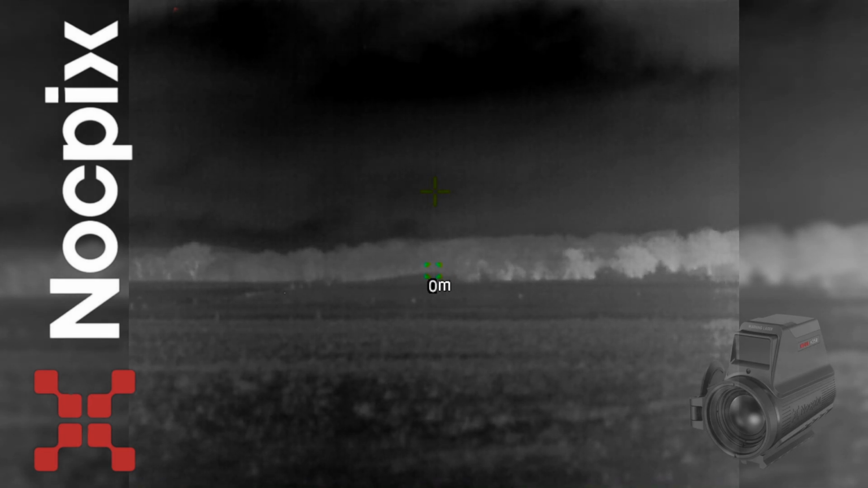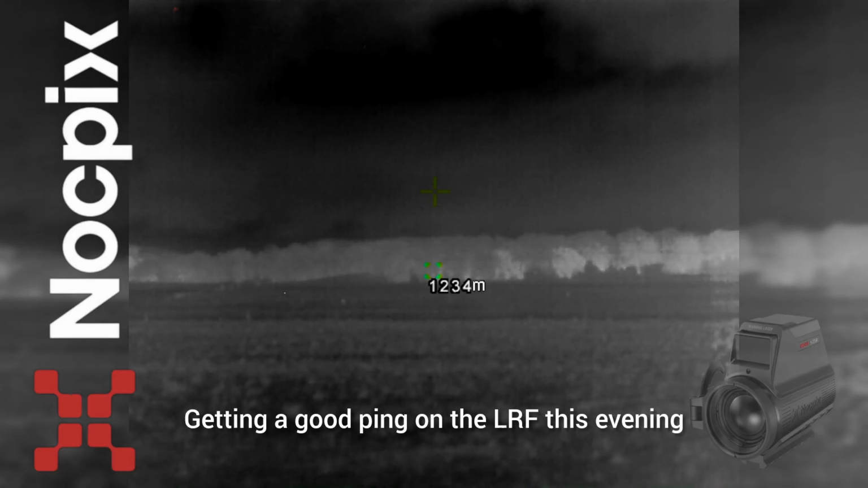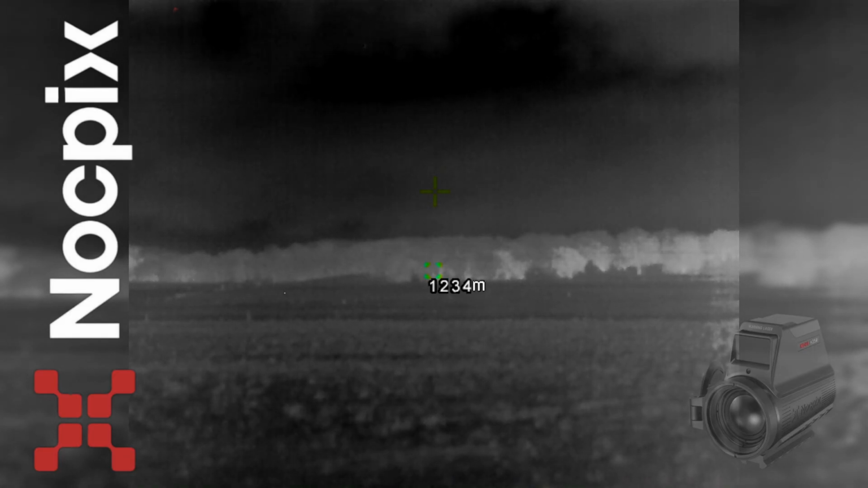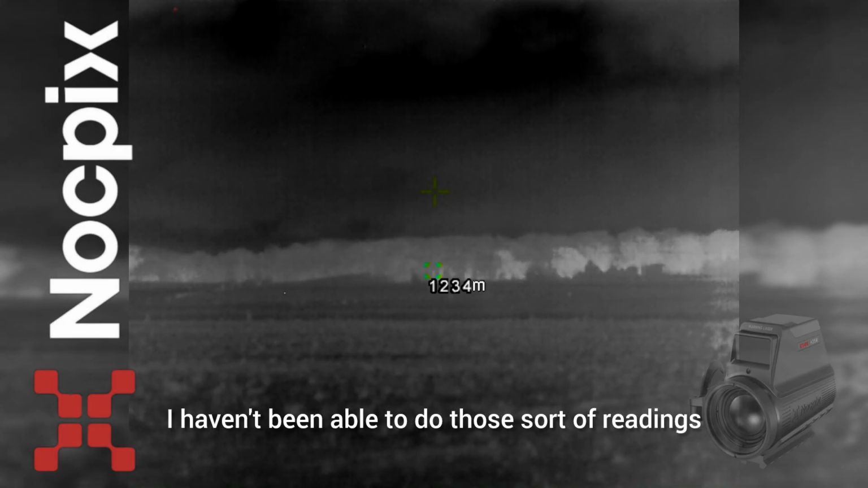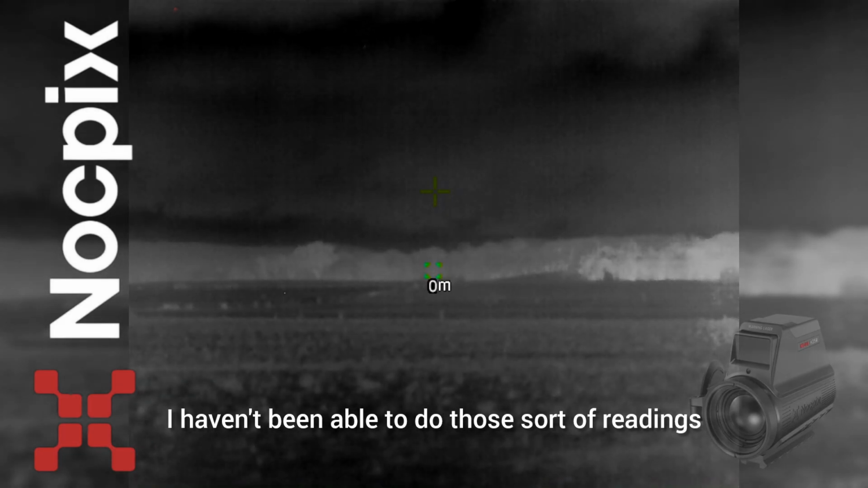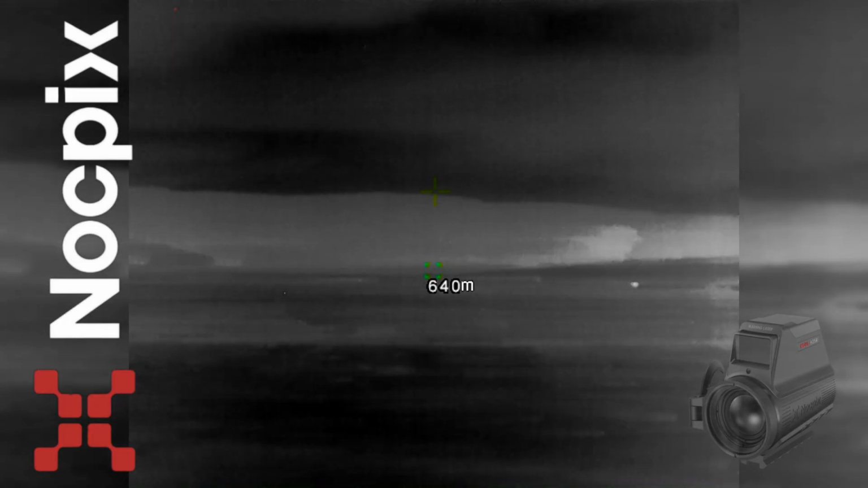Something I did notice just before, I'll see if I can get it to do it again. Getting a good ping on the LRF this evening, 1,234 meters. That's pretty cool. I haven't been able to do those sort of readings with this device in the past, so I'm very impressed with that.